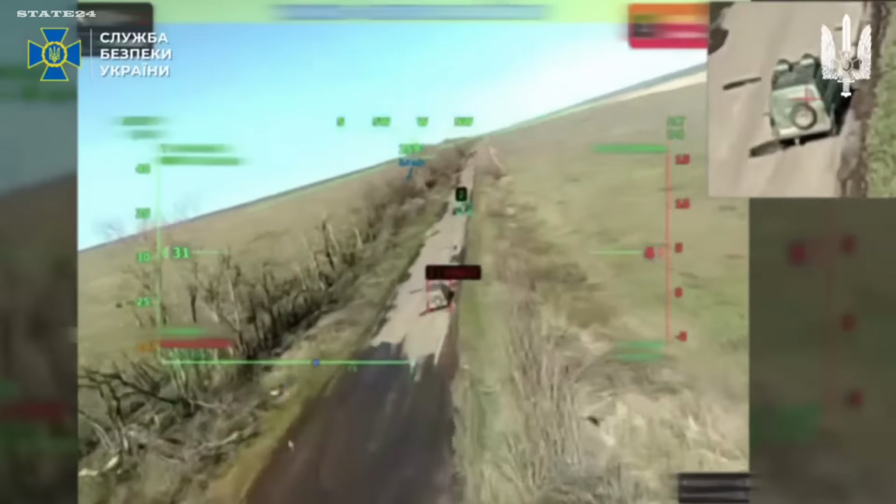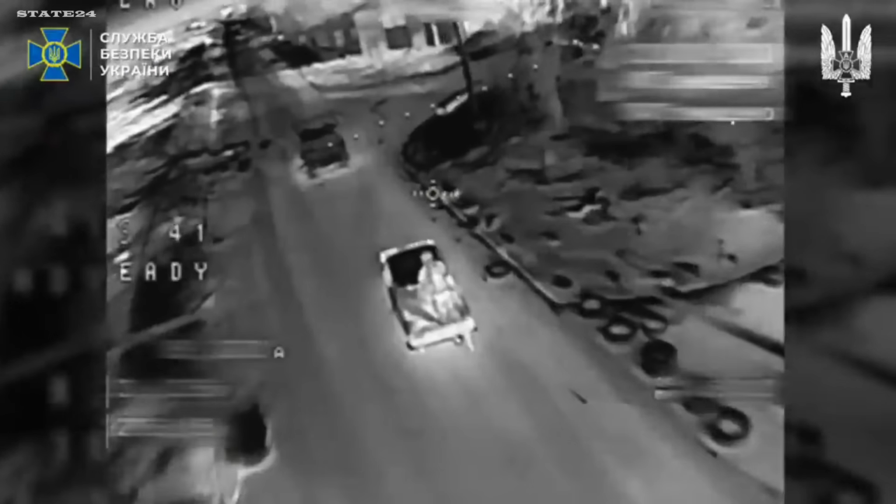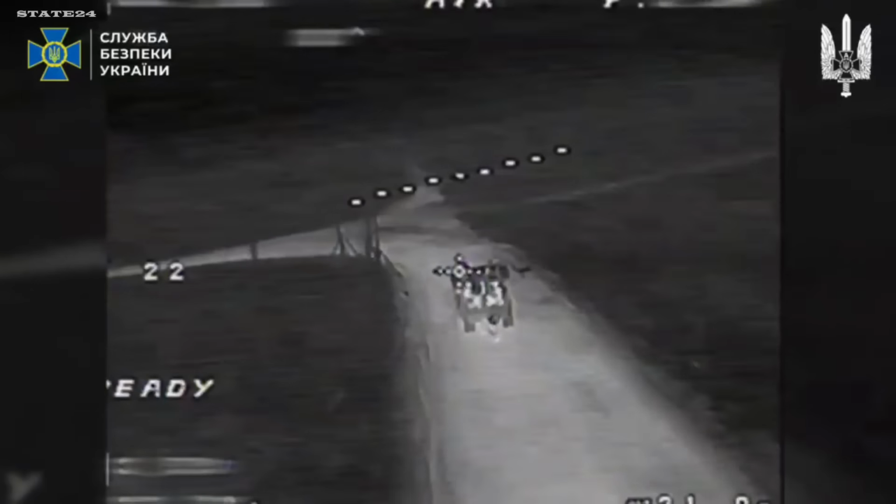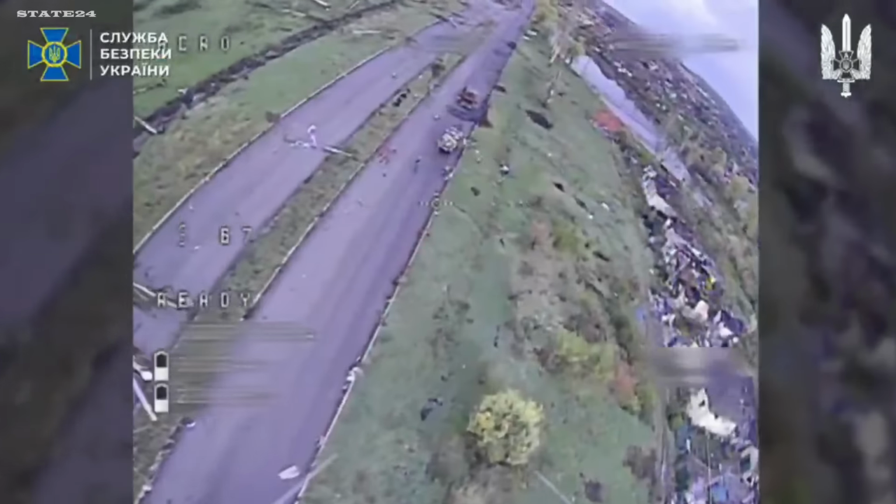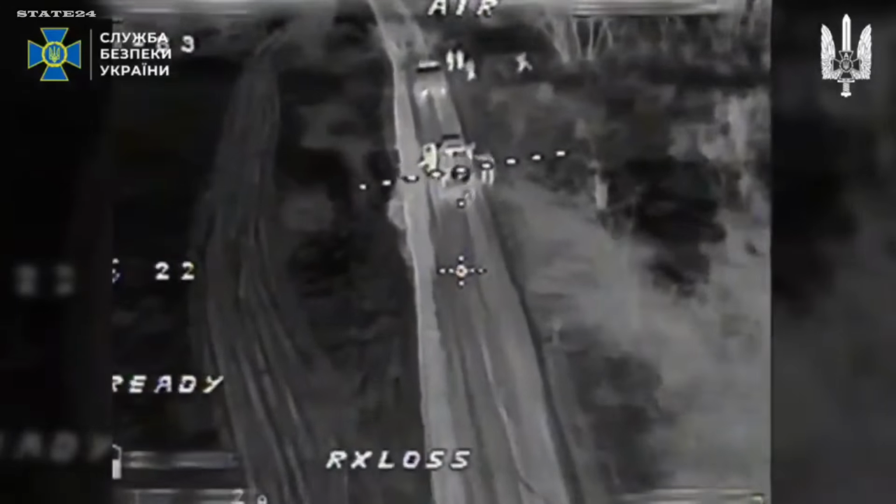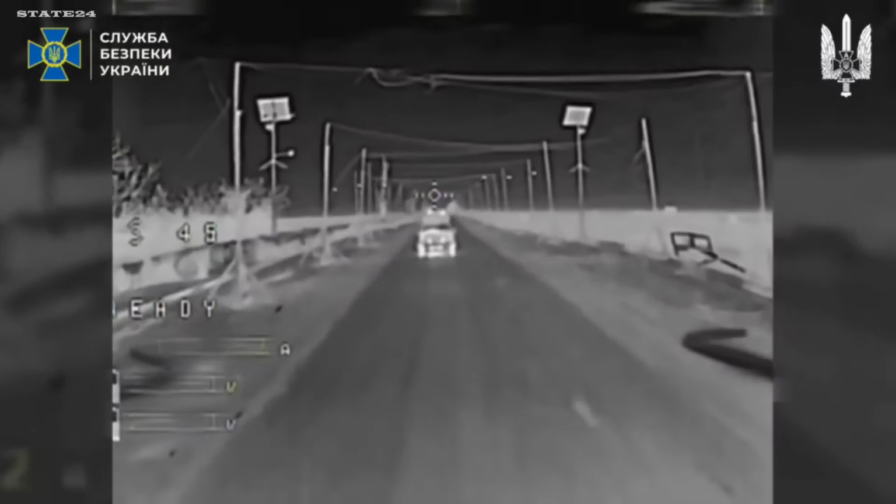SBU Alpha unit, Special Operations Forces, targeting Russian rear logistics. Over 500 confirmed strikes in a single week. Trucks, transport vehicles, equipment, all hit deep behind the front line, where Russian command assumed supply operations were running safely. 500 strikes in 7 days. That's over 70 per day, every day, sustained. Not a single operation. A systematic, relentless campaign against everything moving toward the front.